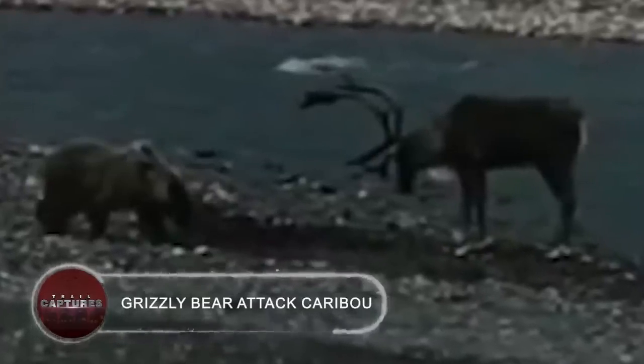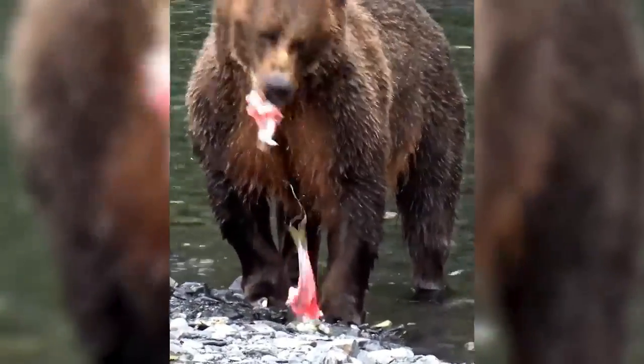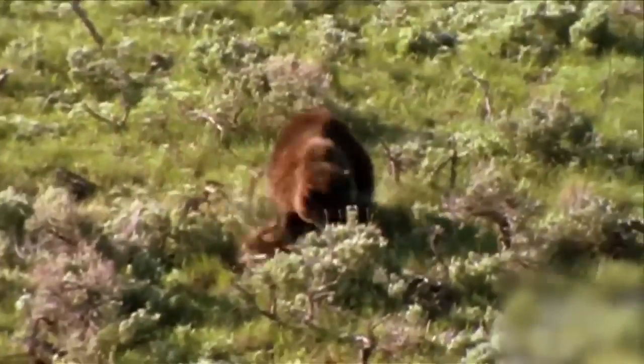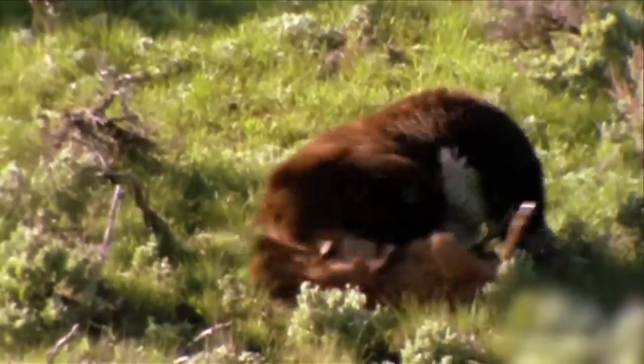Grizzly bear attacks caribou. This time, it's a caribou. Grizzlies are no doubt the most determined animals when it comes to feeding their empty gizzards. And coming up with different strategies, they really don't give their opponents a chance to strike back.